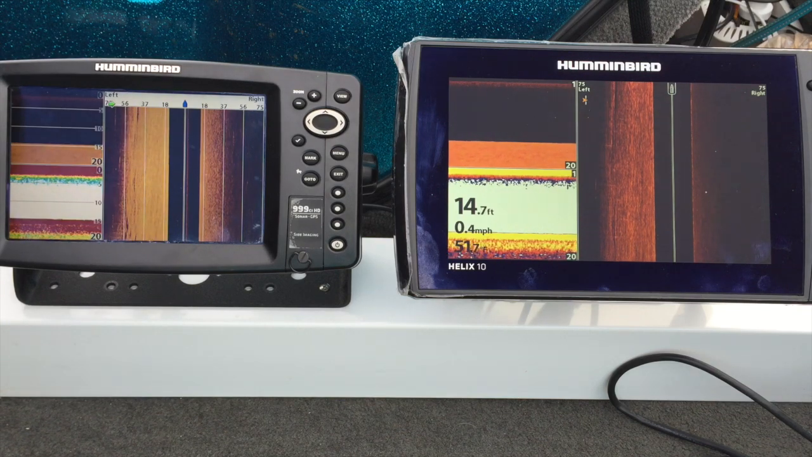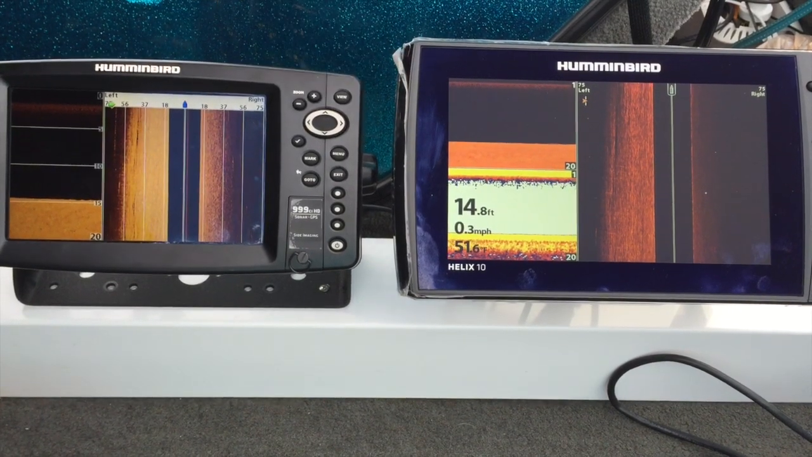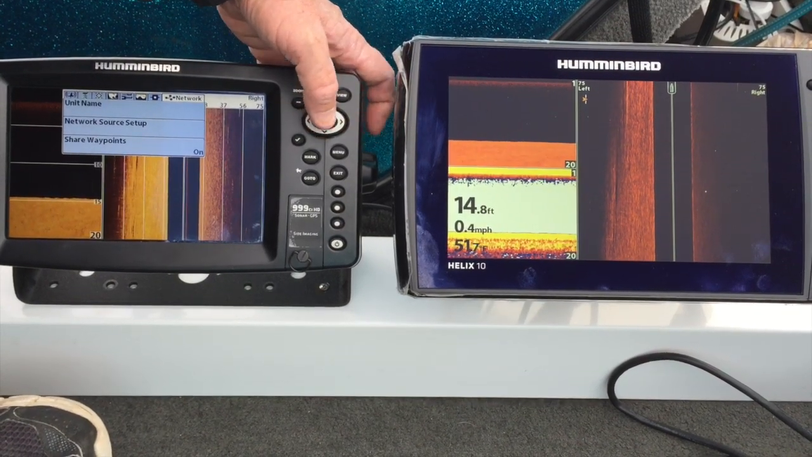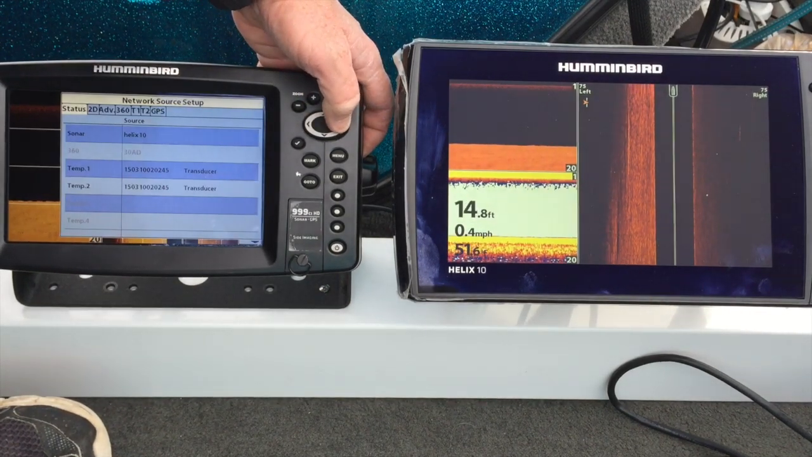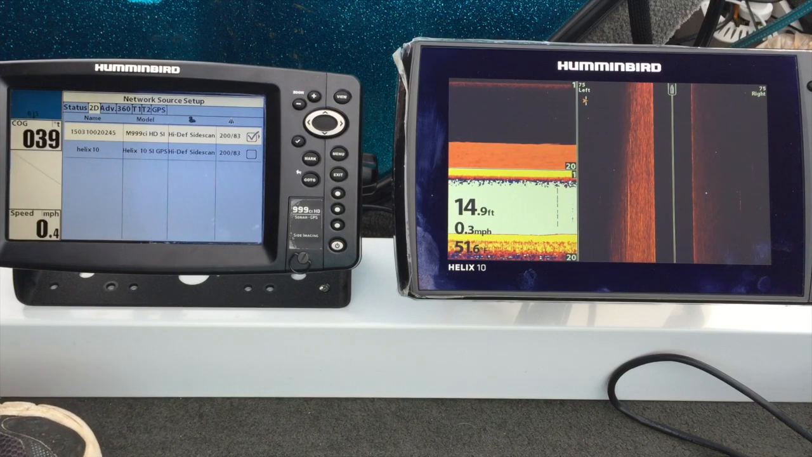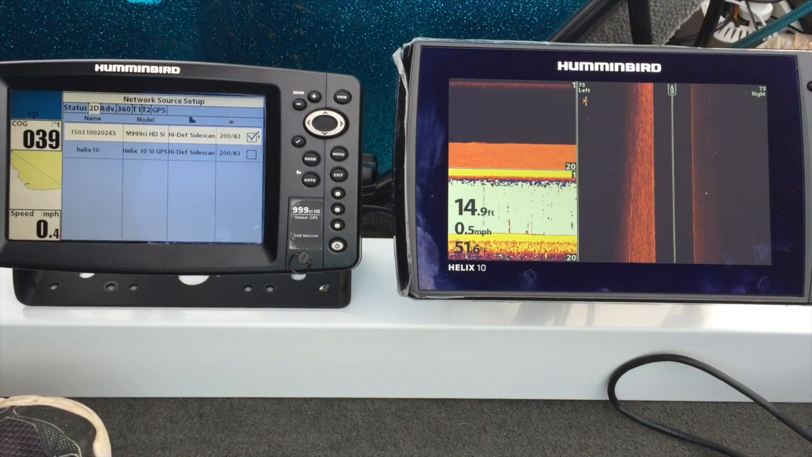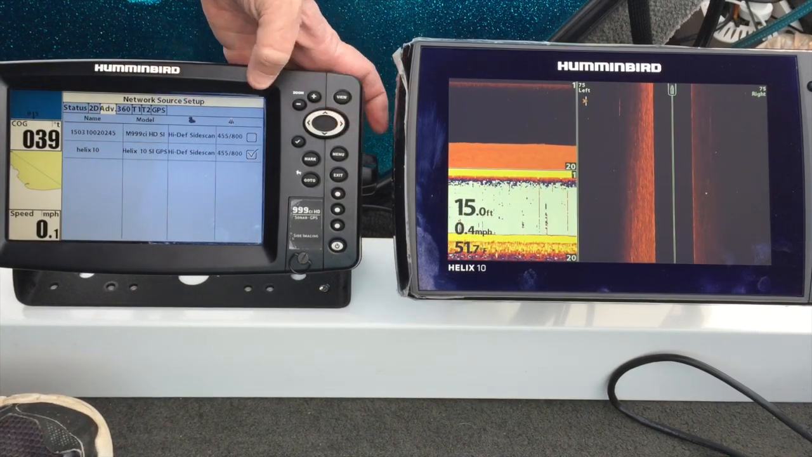Okay, let's try something else here real quick. I don't want to make this video too long. All right, we are on the 10 transducer. Sorry about that. Let's go down to source setup. Let's set the 2D transducer for the 999, the one hanging over the side. But let's set the down image transducer and the side image transducer, let's leave it so it's still using the 10. Okay, so as you can see, we just set the 2D to the 999.